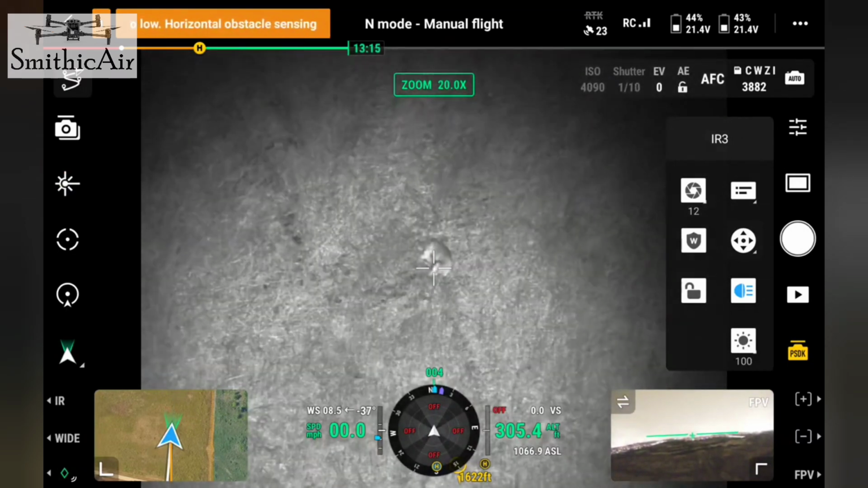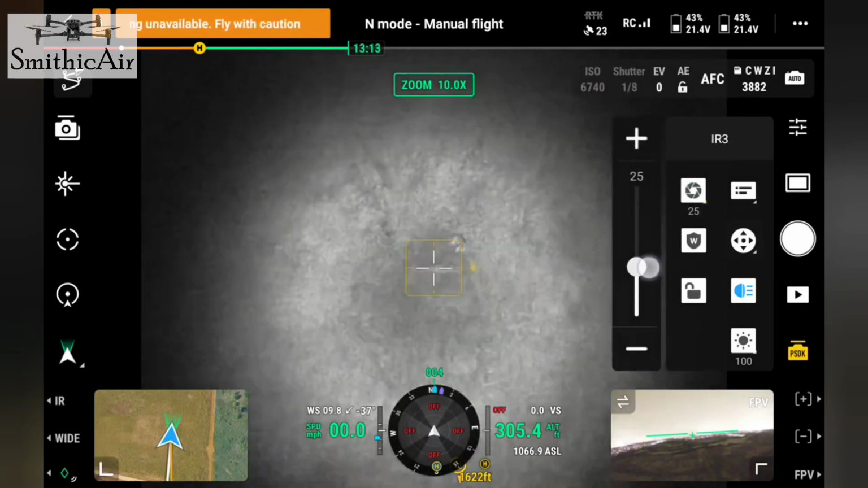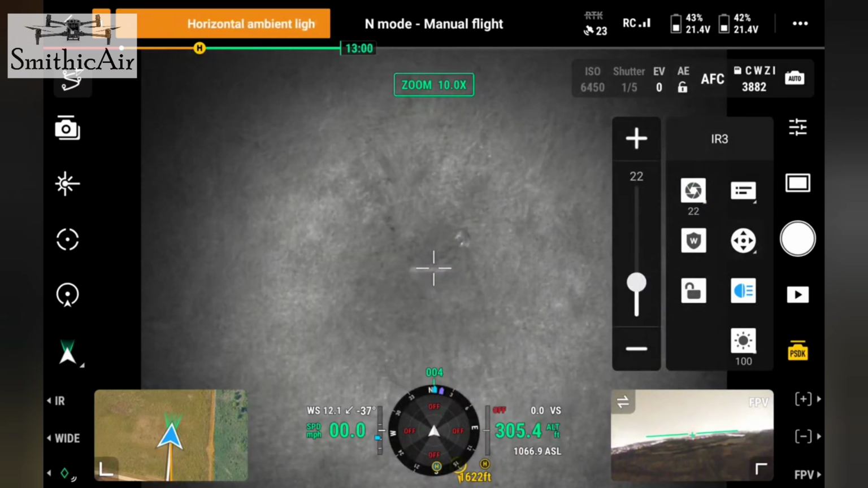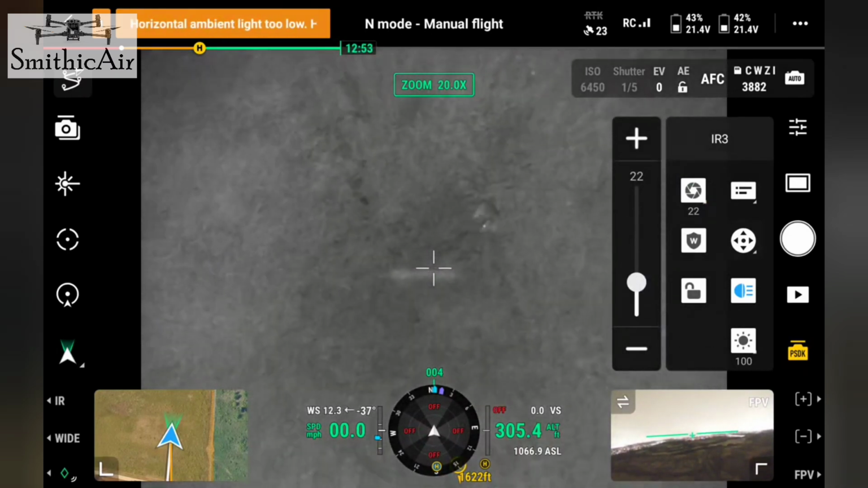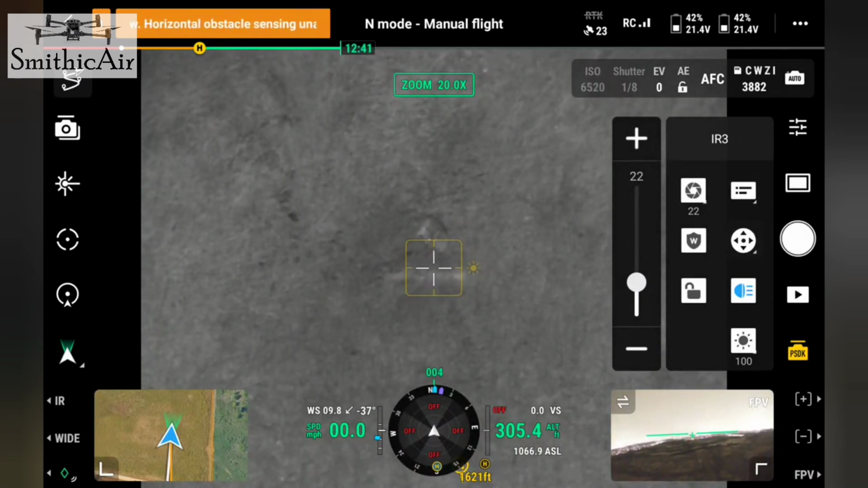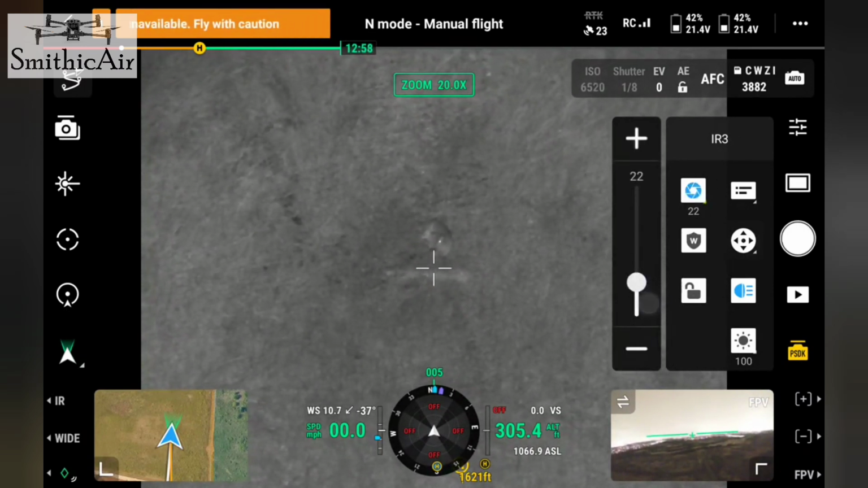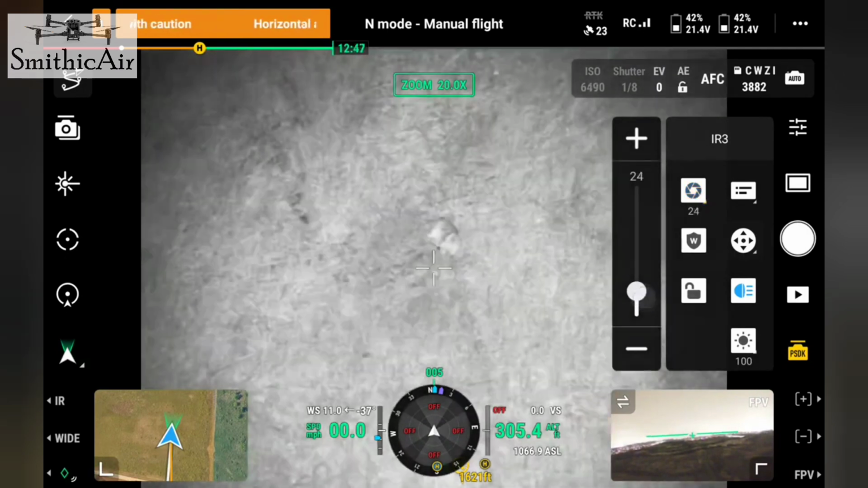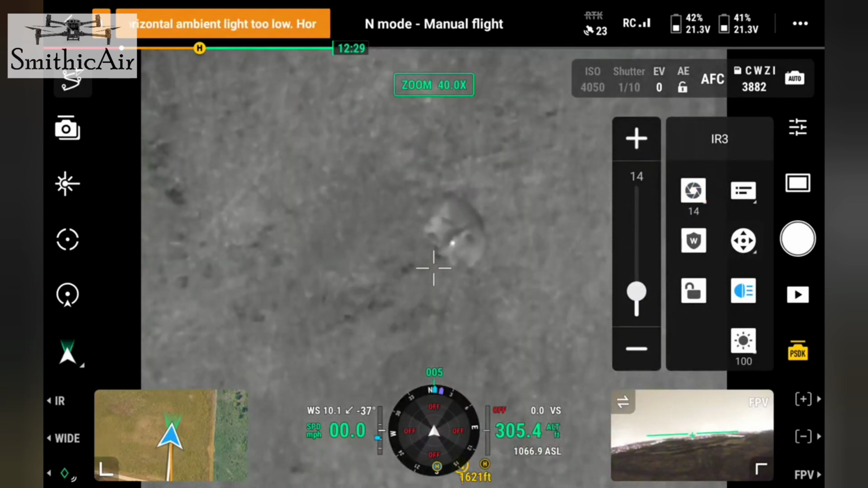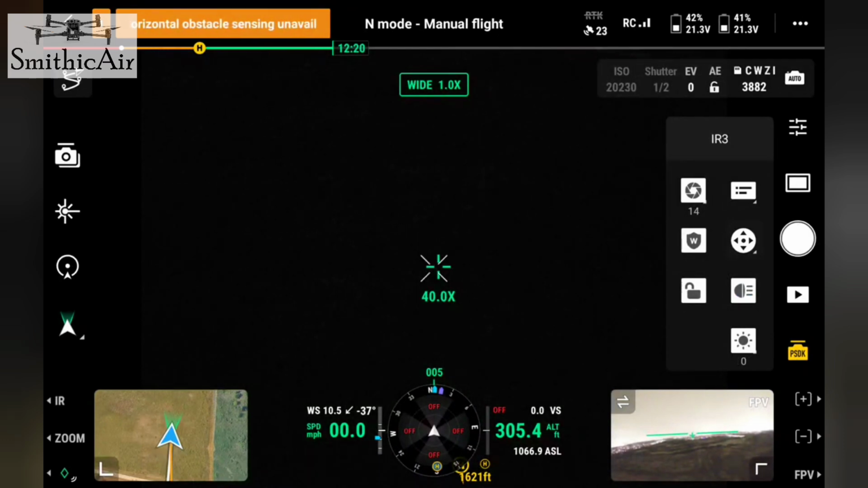And if I back out, I could also widen the diameter on this. Very cool. So again, here's what it looks like on the wide camera.